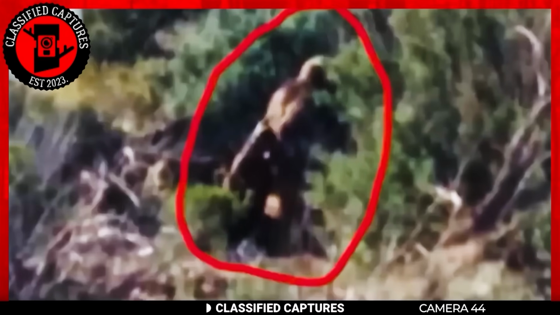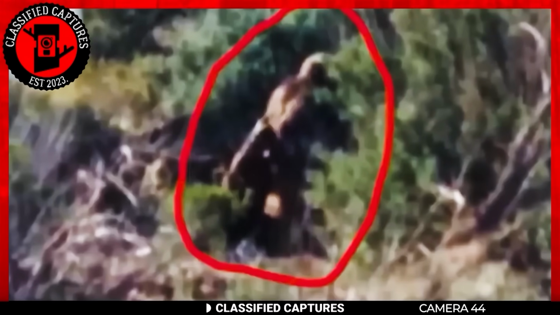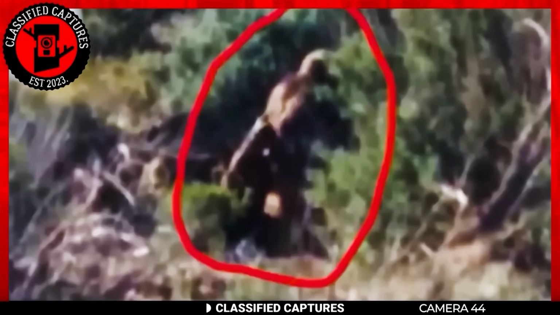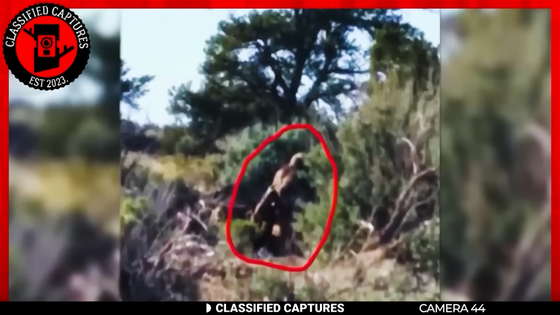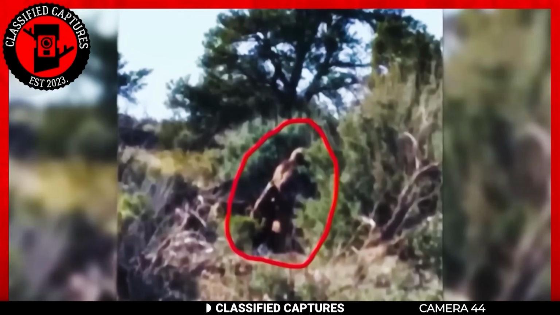The mystique of Bigfoot continues. In the world of cryptids and enigmatic creatures, Bigfoot, or Sasquatch, holds a special place, and this image adds another layer to the enduring mystery.